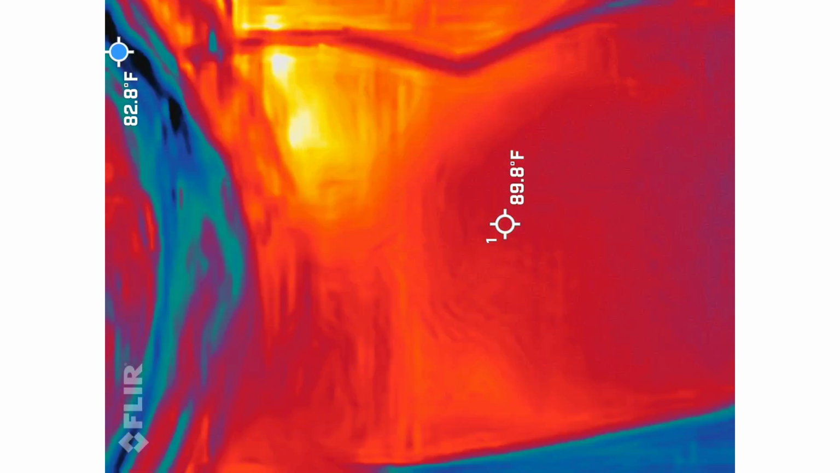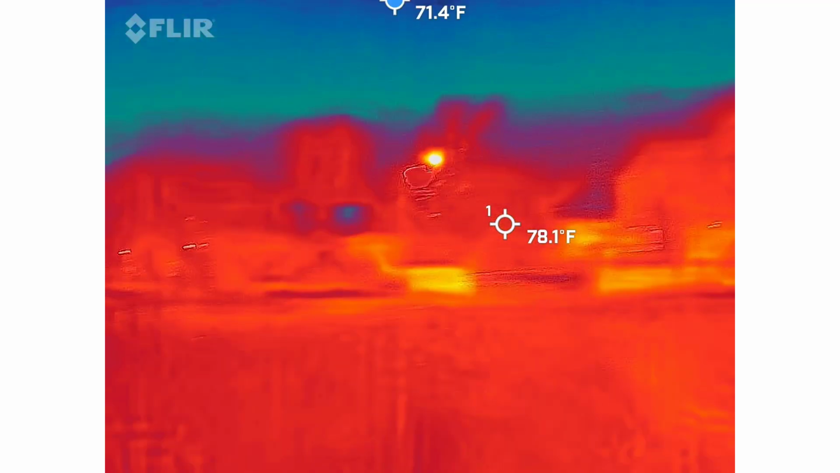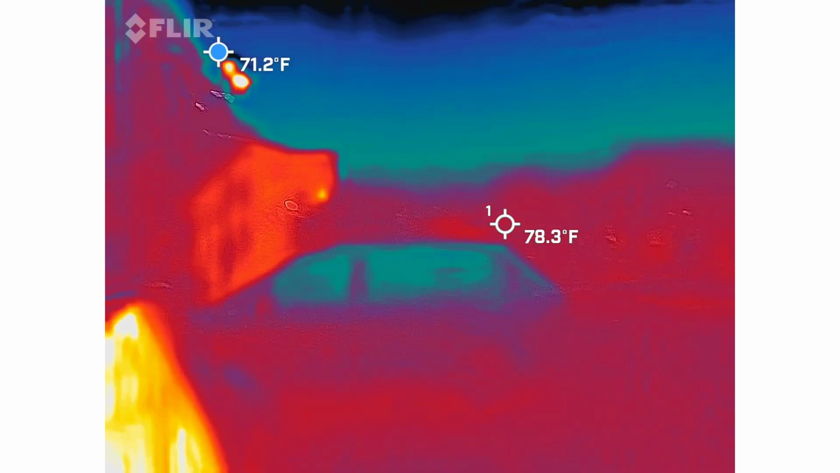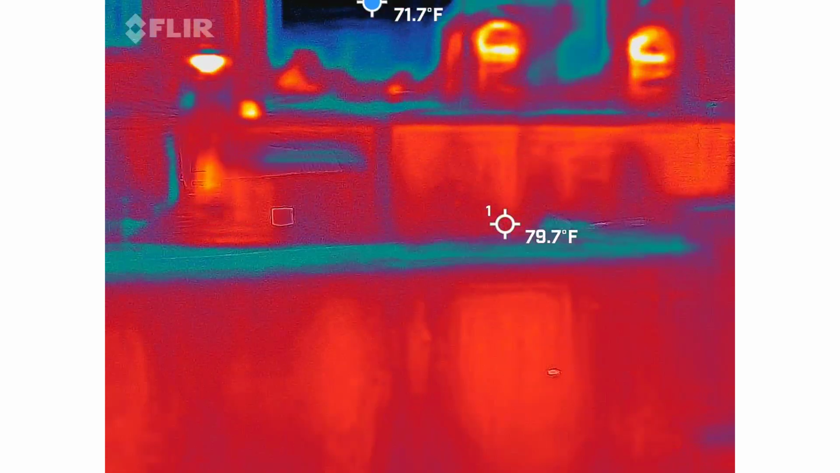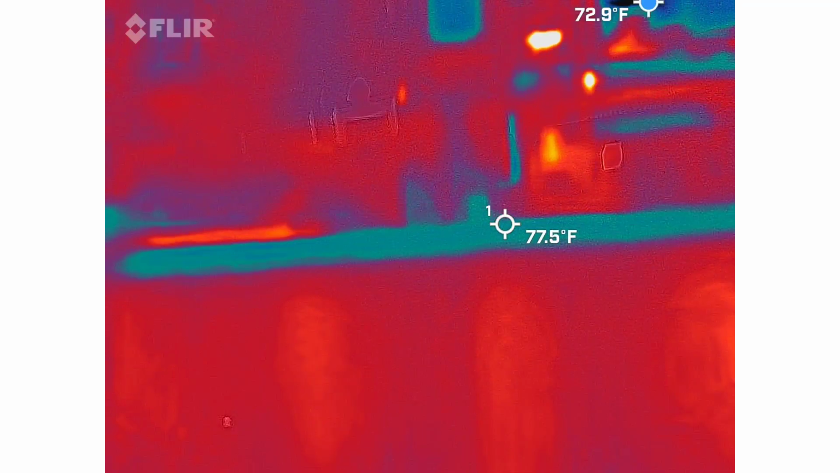Now we got I. F-I. If you're trying to spell something, let us know what the rest of it is. It says leading. Super leading. Still no numbers.